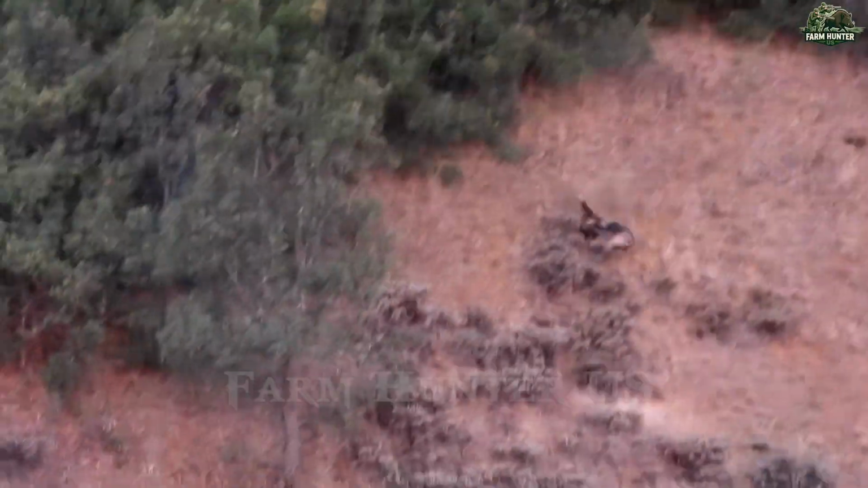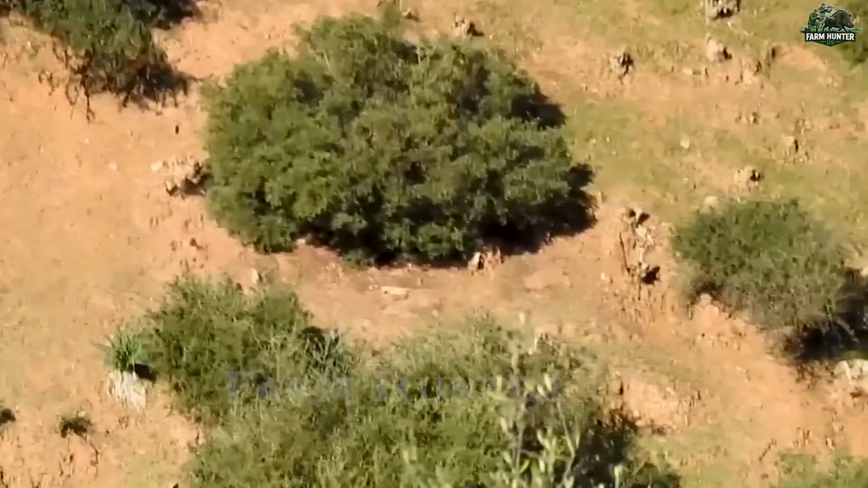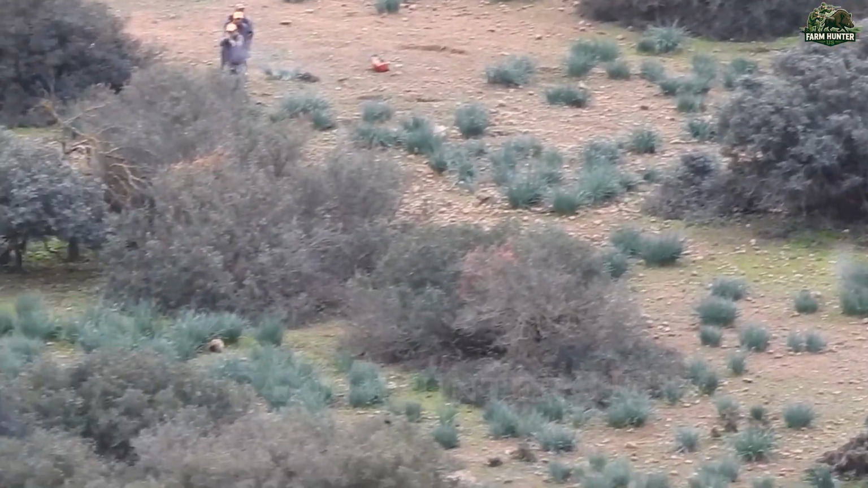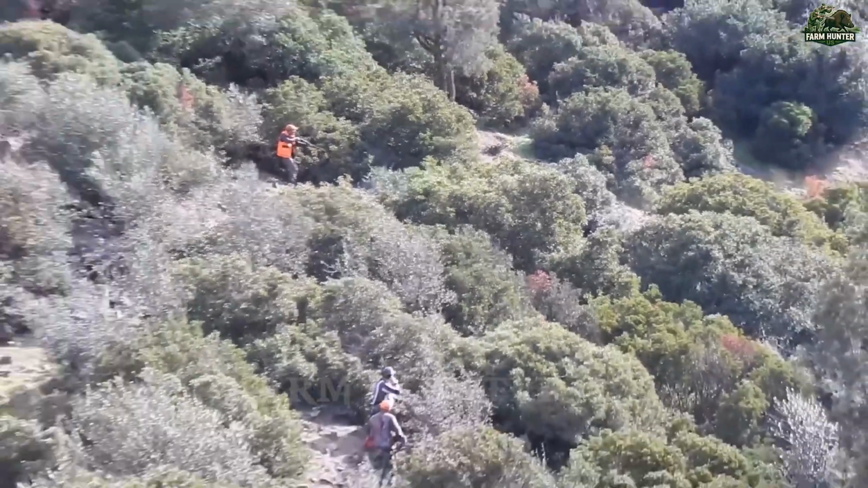The mountain echoed with the sounds of our rifles, heavy breathing, and rapid footsteps, painting a vivid picture of the grueling nature of wild boar hunting. Every hunt like this reflects not only the physical challenge, but also our relentless determination to control this invasive menace.